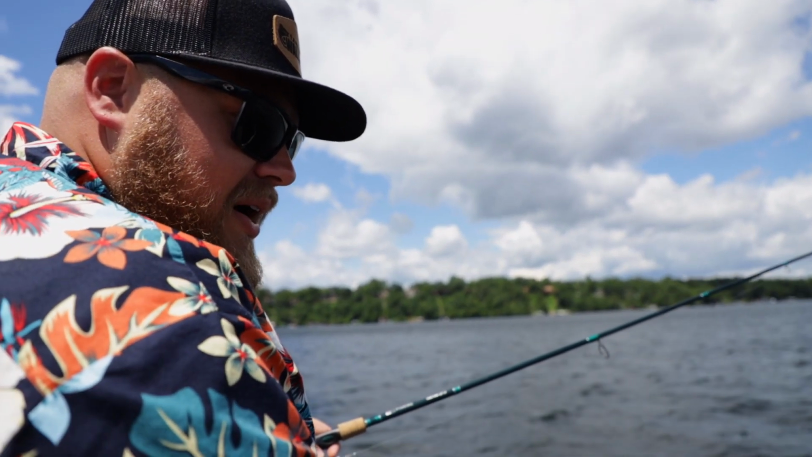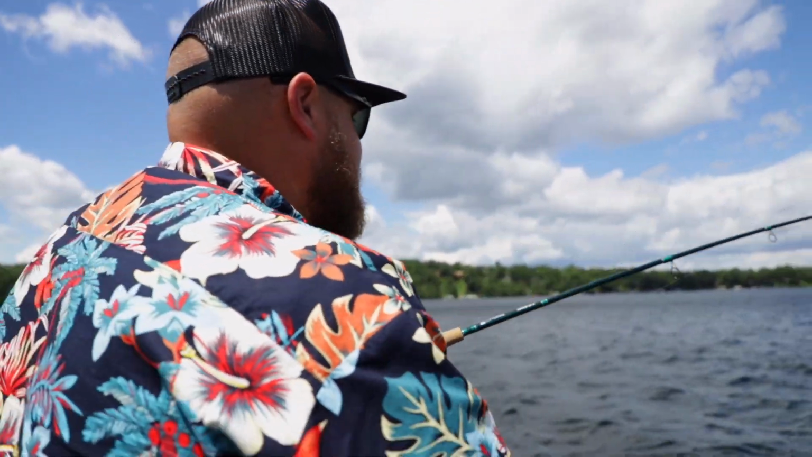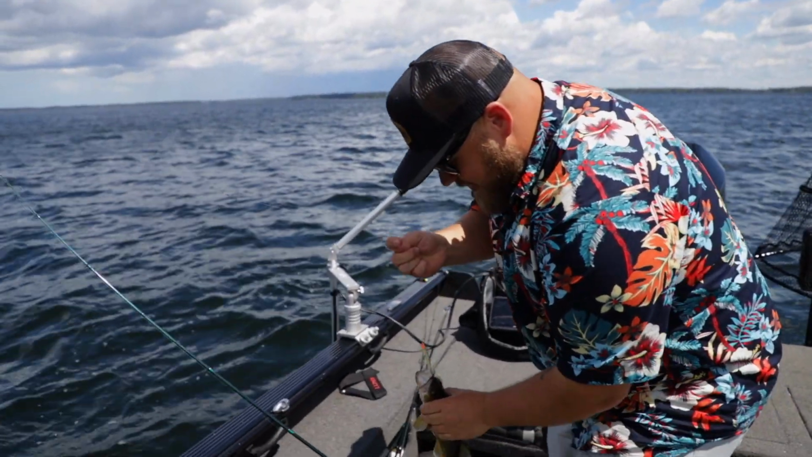Look at all those, wow. Got him, first cast with the Jigging Rap. Dude, look at all those fish. Holy smokes, there's a ton down there.